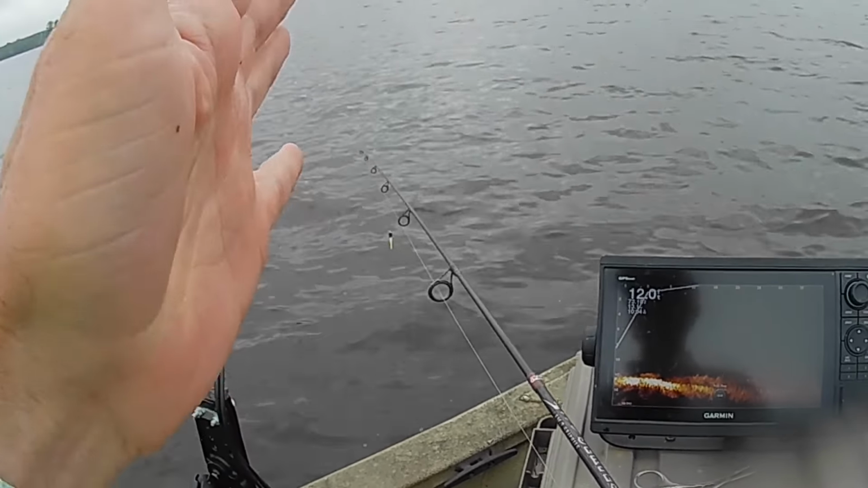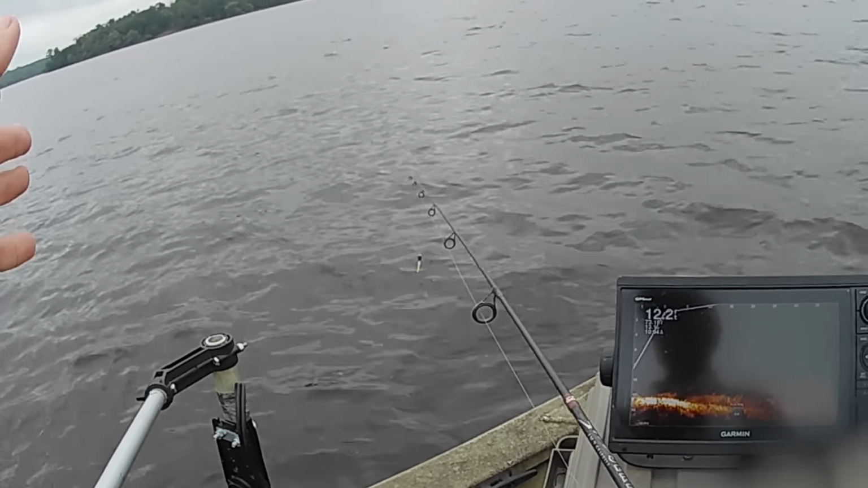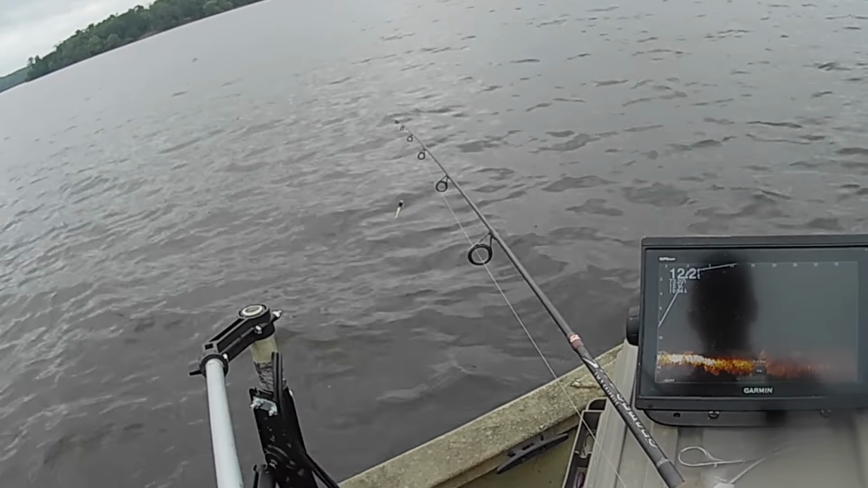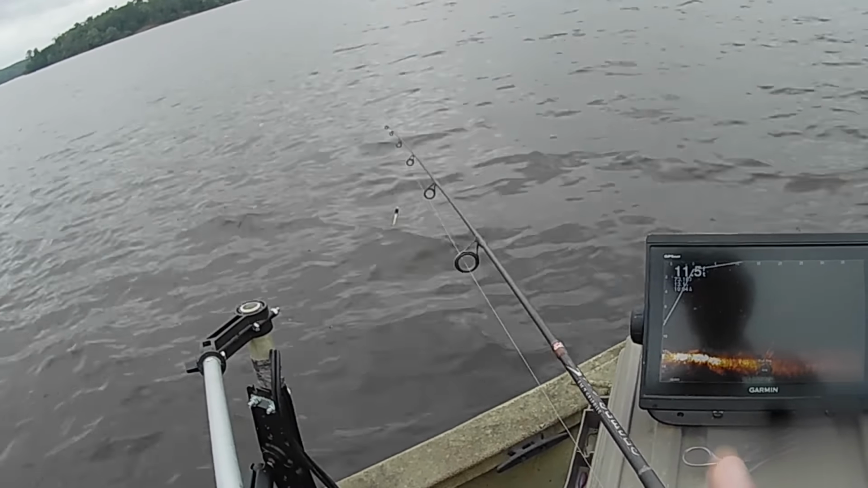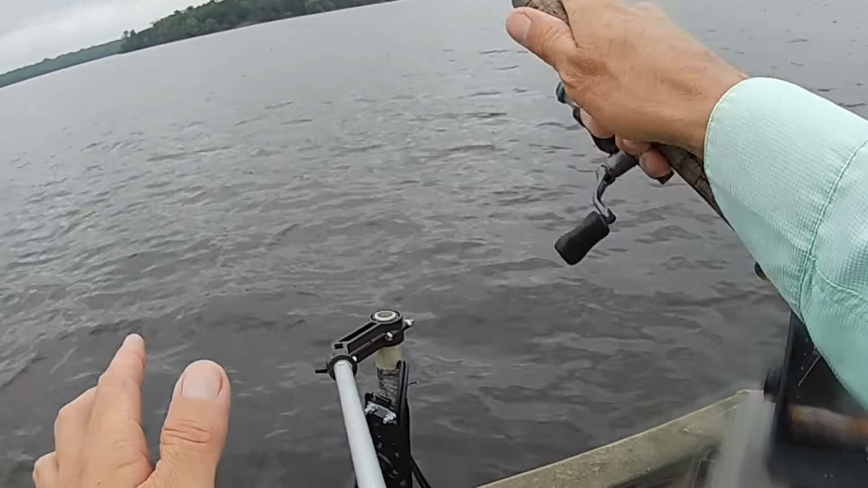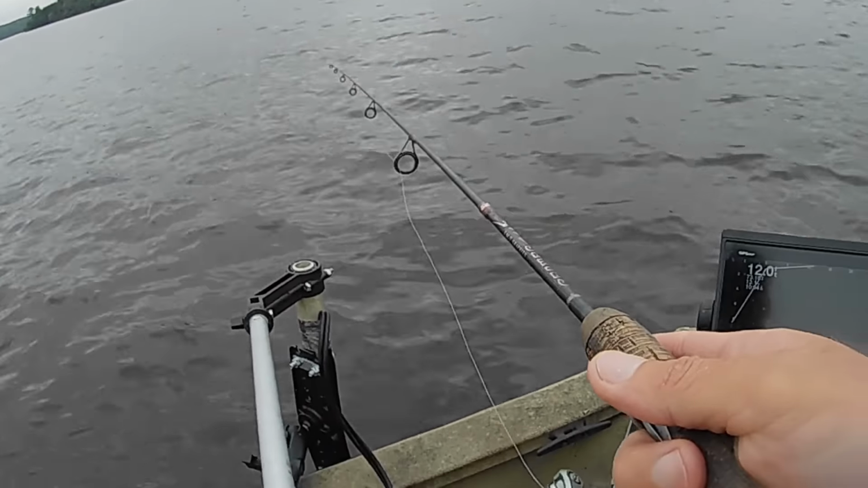And it's all because I took the time to do some idling. I probably idled for 30 minutes looking for different pieces of cover, and I found a few of them, 4, 5, 6, I don't know. I marked them, and now we're going to fish them. Now I'm fishing them. And man, that was a great one.